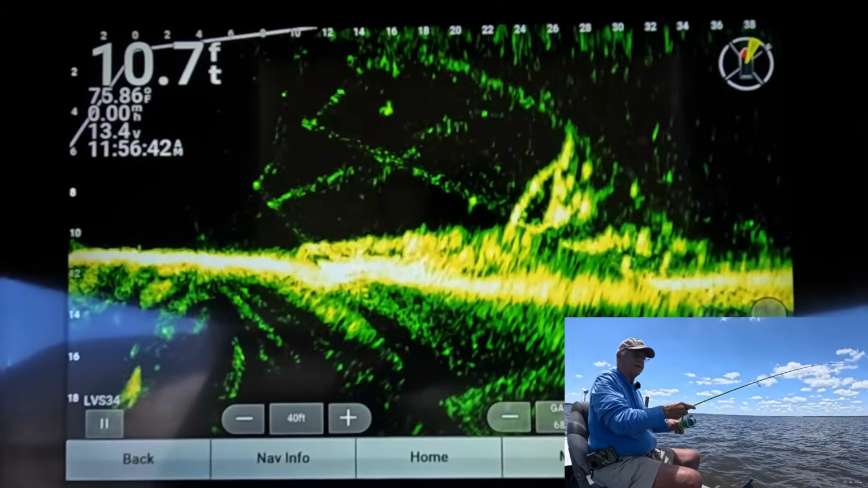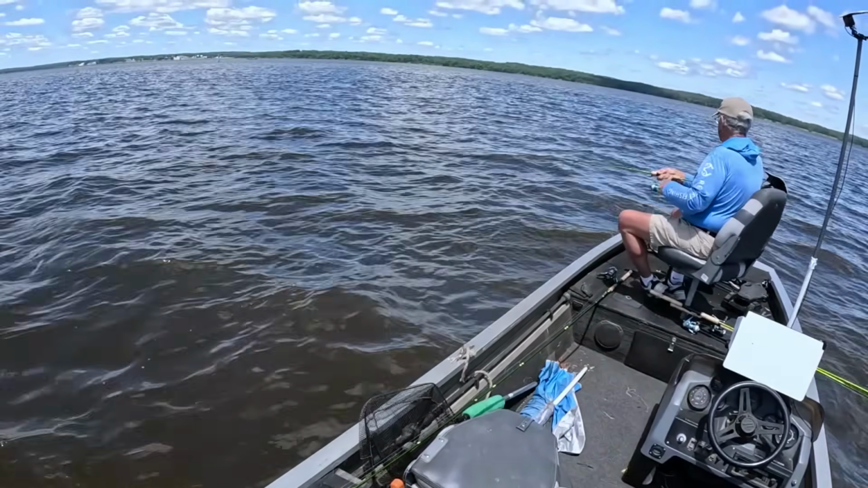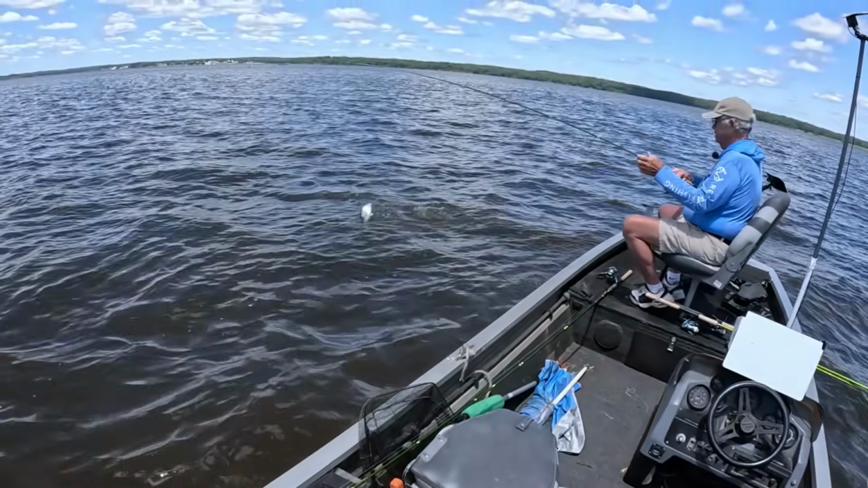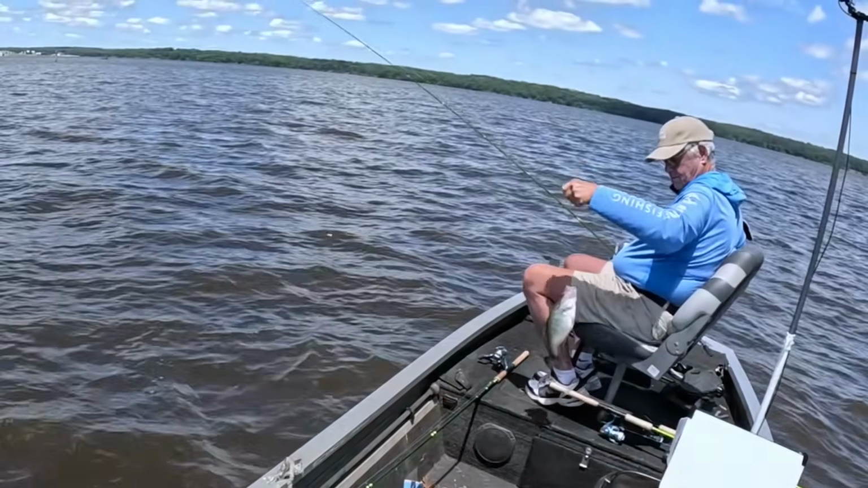Now that one got a bite. The fin spin wouldn't get nothing. Let's see what we got here. Oh, a nice black right there. Look at there. Oh, that's a big one too. Heck yeah. Oh, ain't no black. I thought it was darker than that.